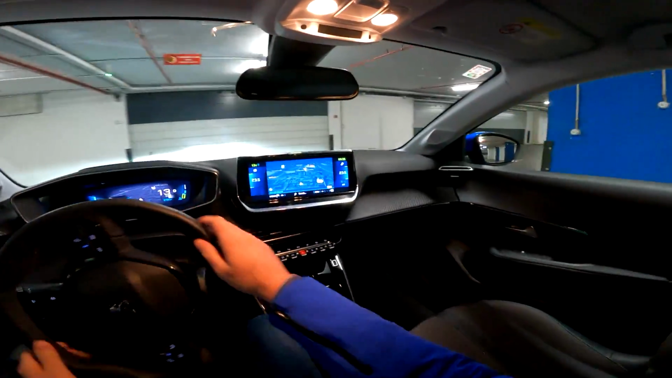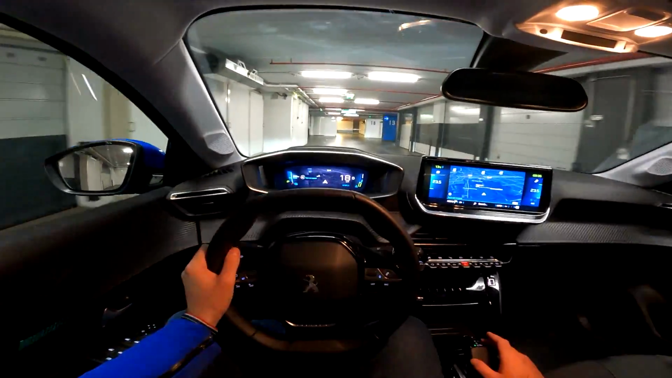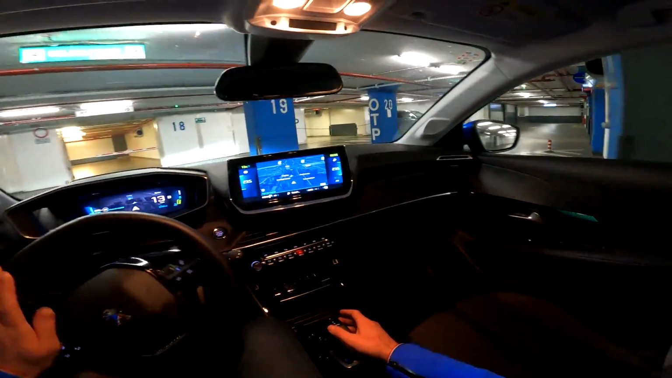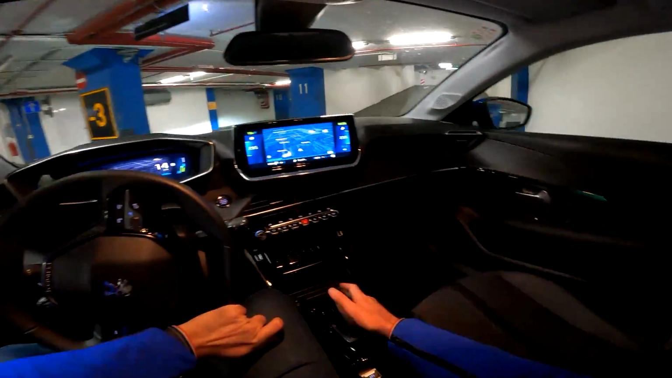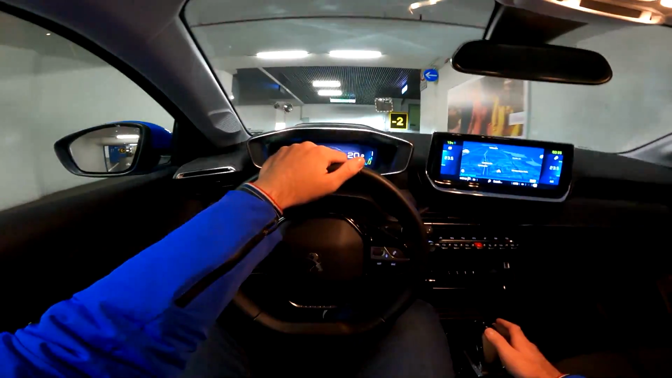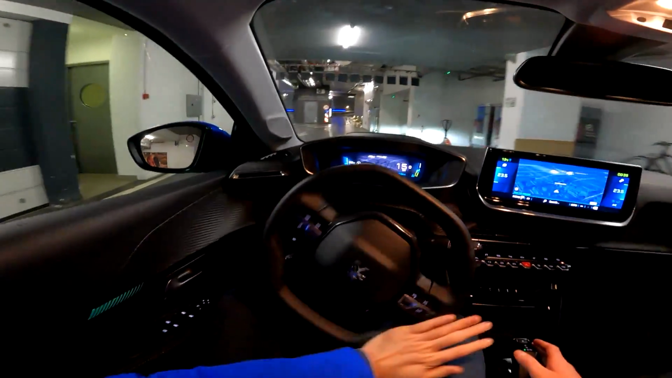You also get nicer 17-inch wheels, aerodynamic ones that suit this car much better than the ones on this particular model. And yes, this garage is huge. There are always a lot of comments about the departure of this garage, but yeah, we are now coming to an exit.